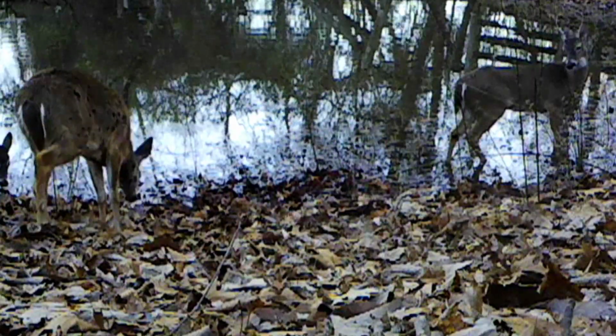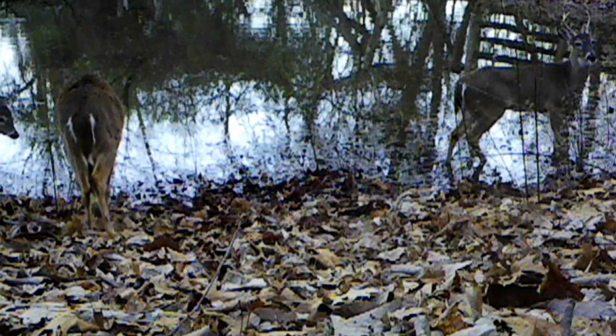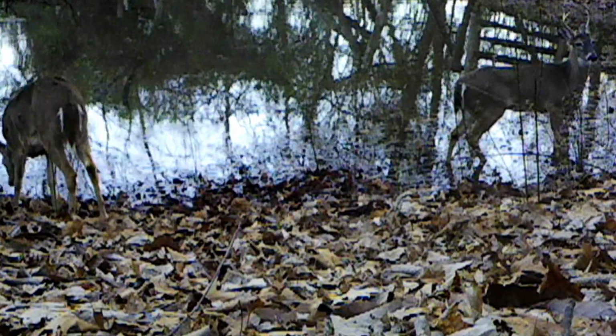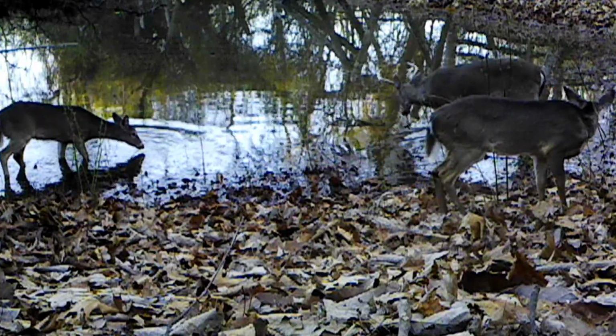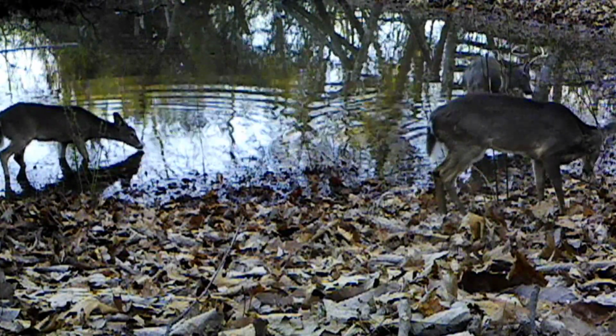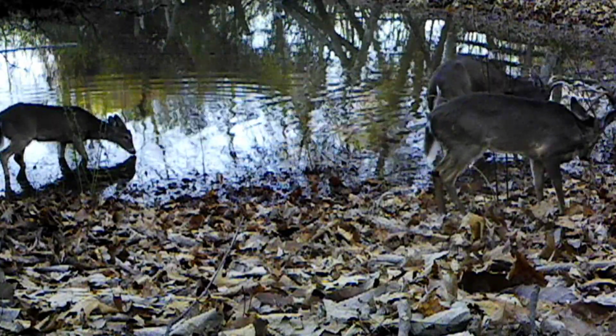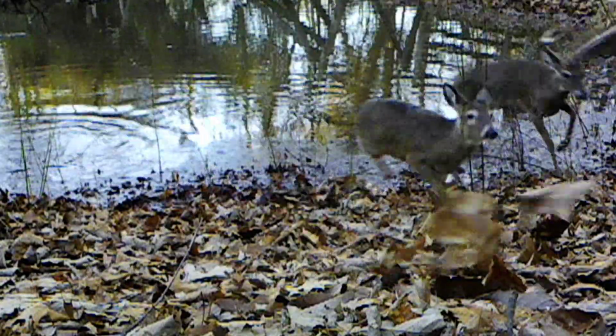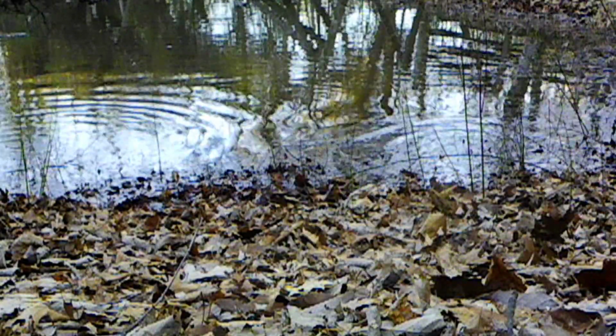But they share it with the other deer, the doe. They love this watering hole. They like to get out in it too. The old bucks are still just playing. But something scares them off, and they leave.